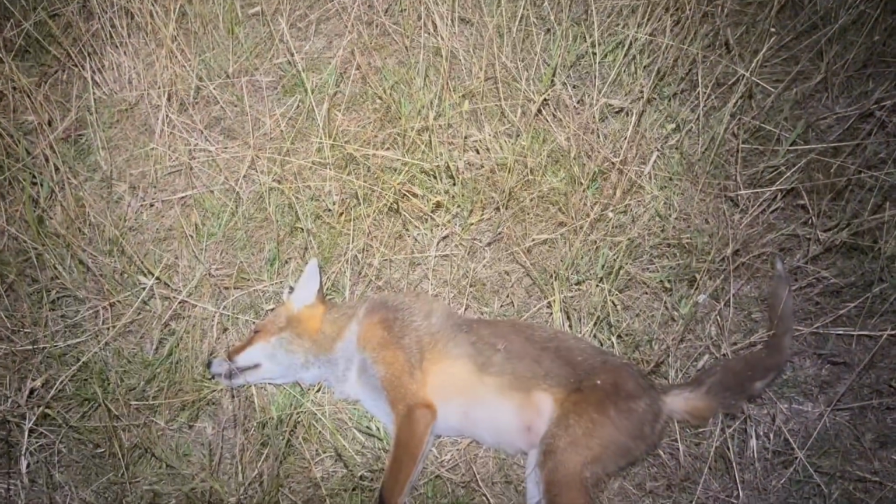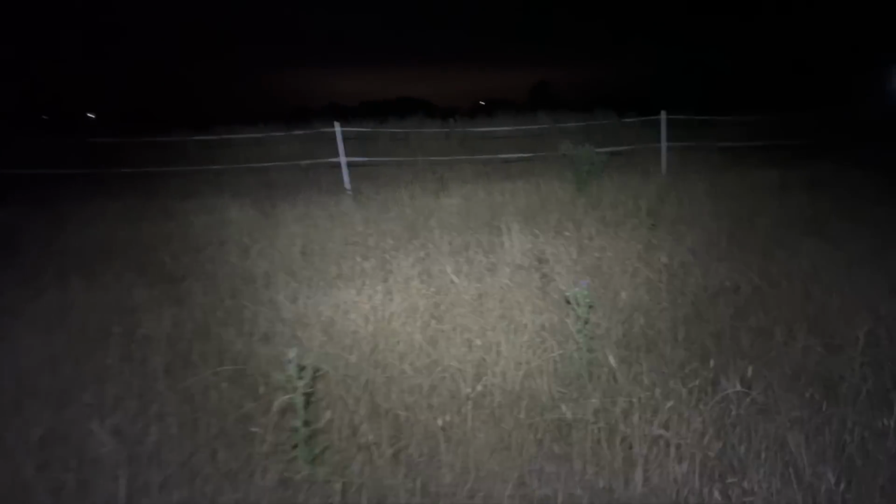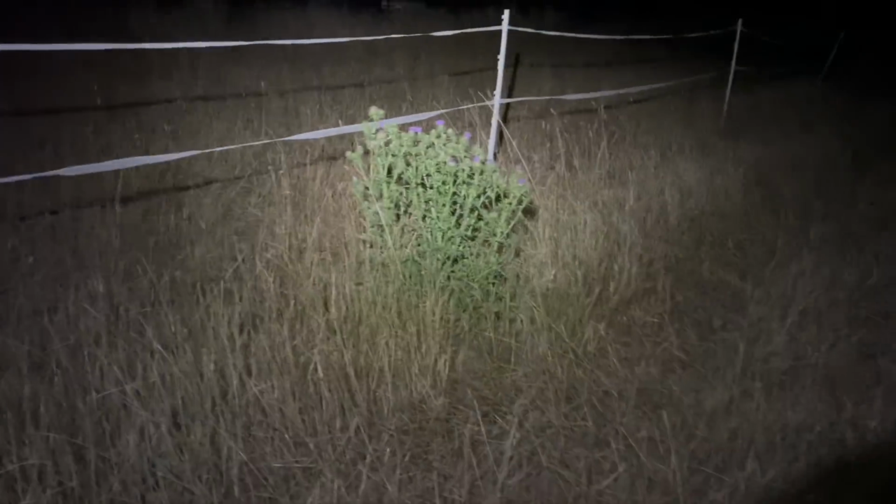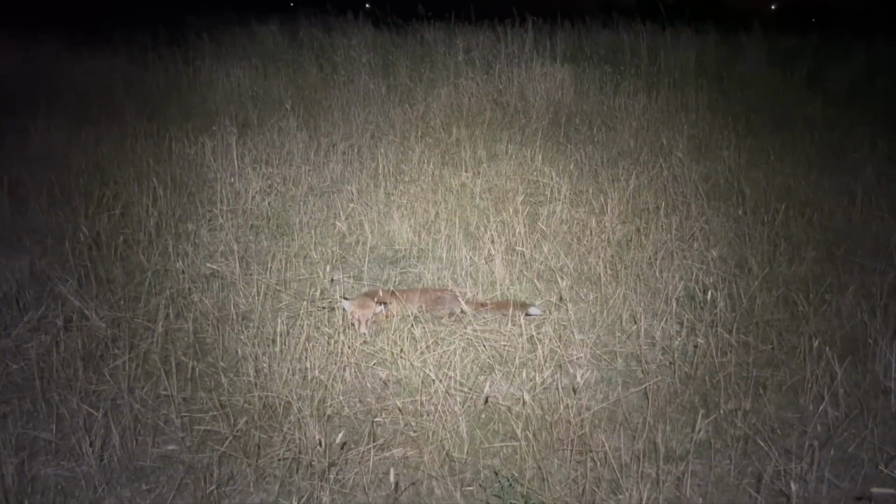Good size. There's a vixen. That's mum, obviously, look, tail's all chewed, so she's had the cubs. And dad, I would assume, is around here somewhere. The other one's actually right on the back fence here, which means, oh yeah, the other side of it. Boom. Well, that's a good shot then from off the sticks.